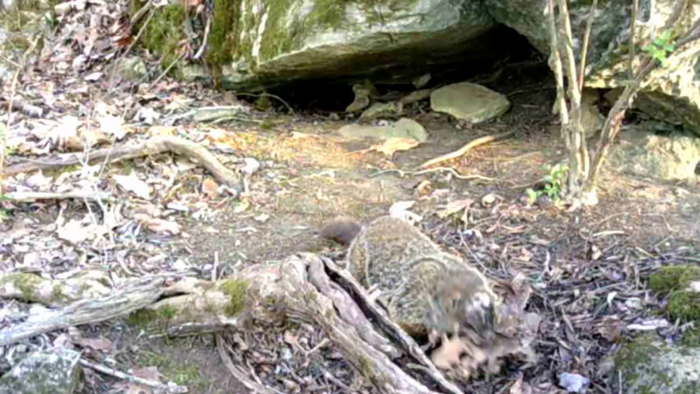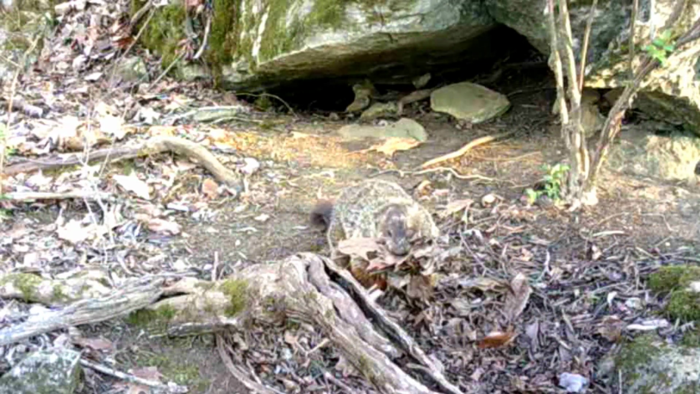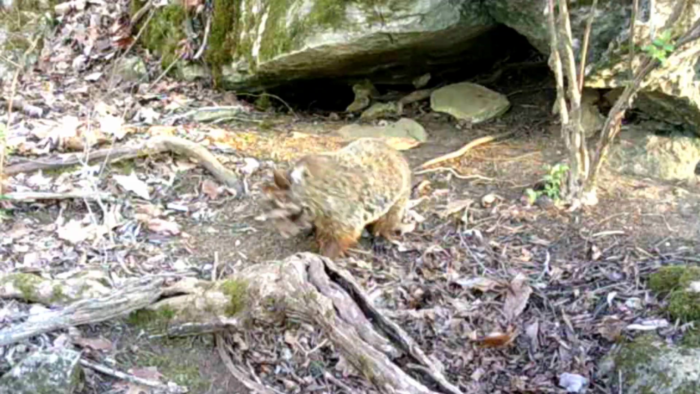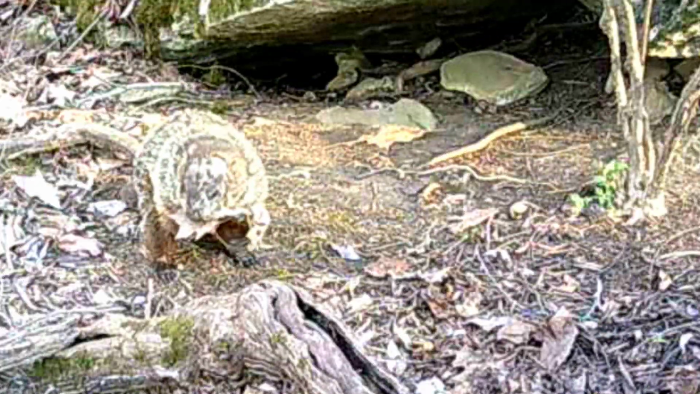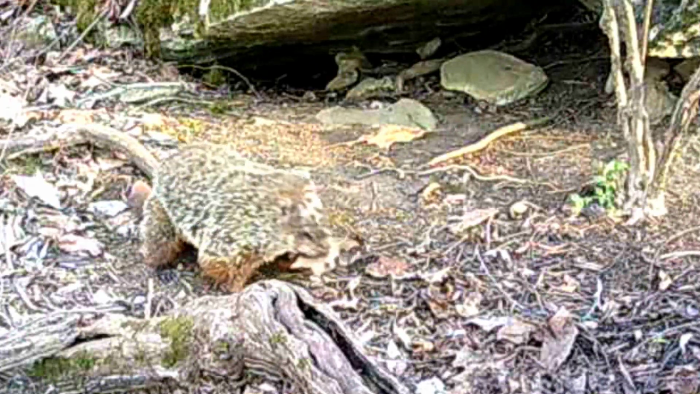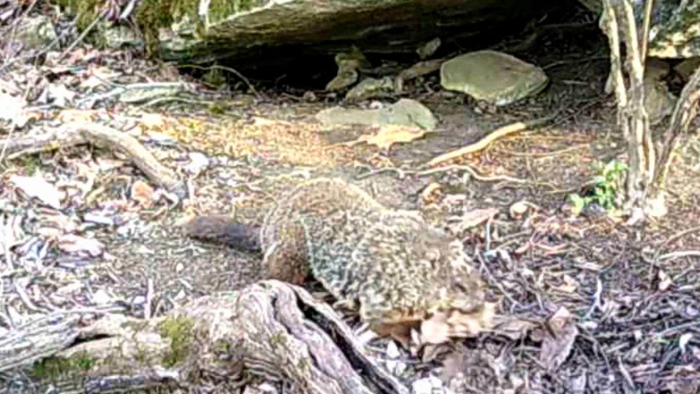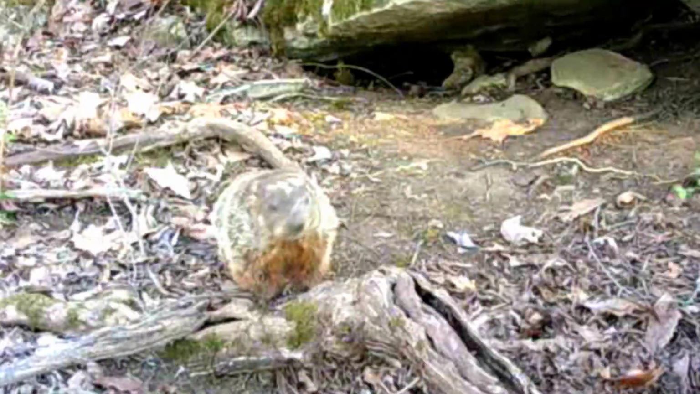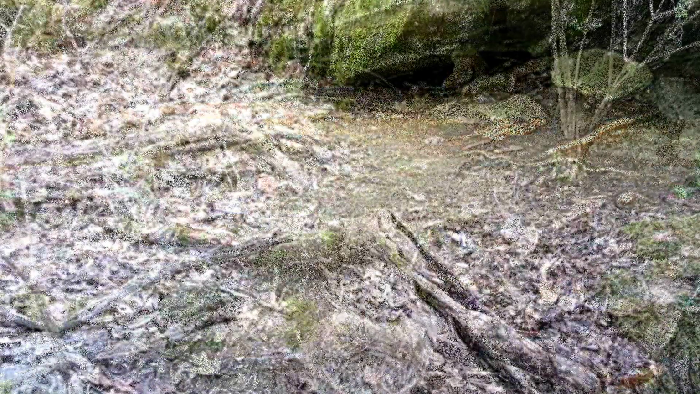But old Dirty Dan, he's still gathering up bedding material. Looks like he's had a rough time. Still gathering up that den material. But sometimes you just gotta take a break. Just enjoy the day.